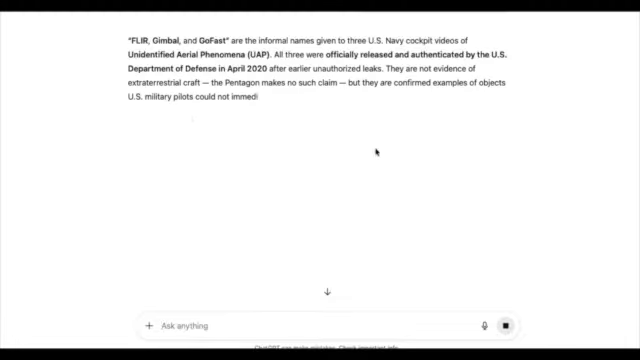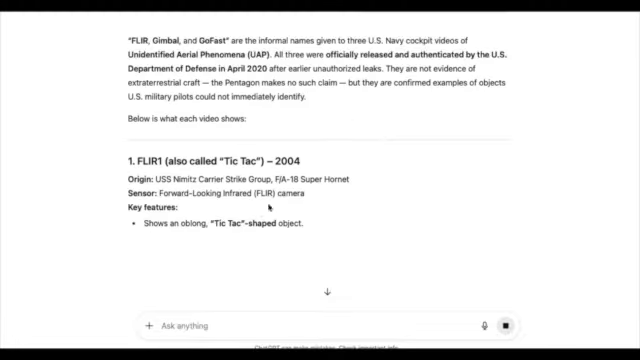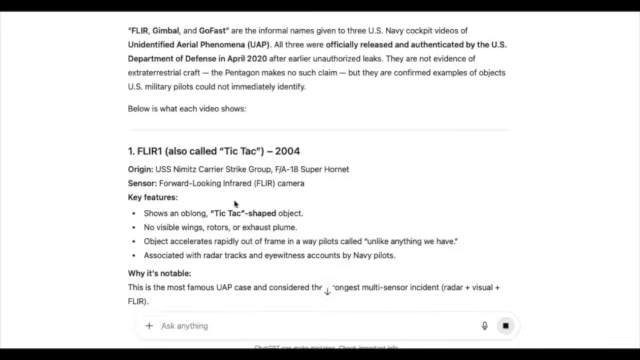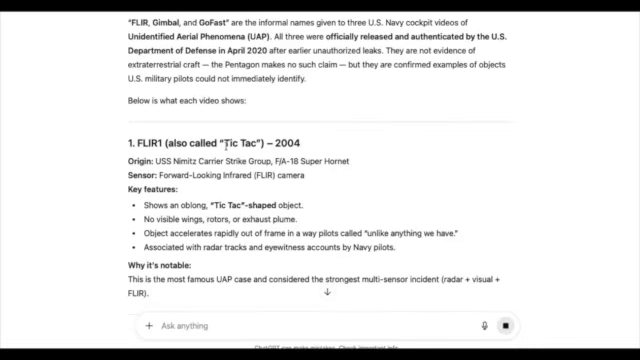I'm suspecting that these are informal names for the UAPs. Okay, so it's sort of talking about the shape, the Tic Tac. These are unofficially released, authenticated by the U.S. Department of Defense. They are not evidence of extraterrestrial craft. They are always very careful to make that claim, or not make that claim.